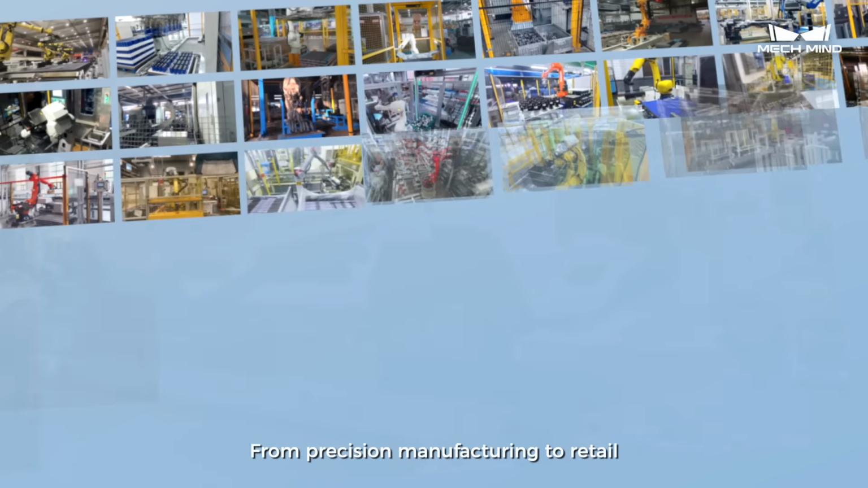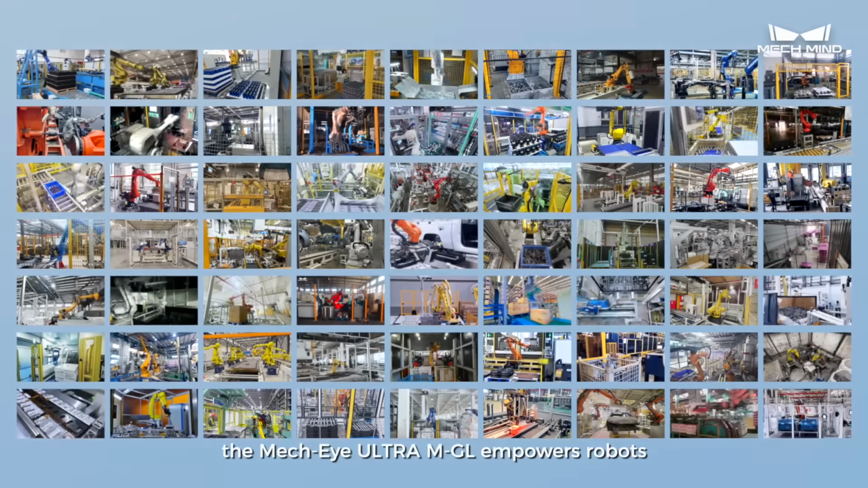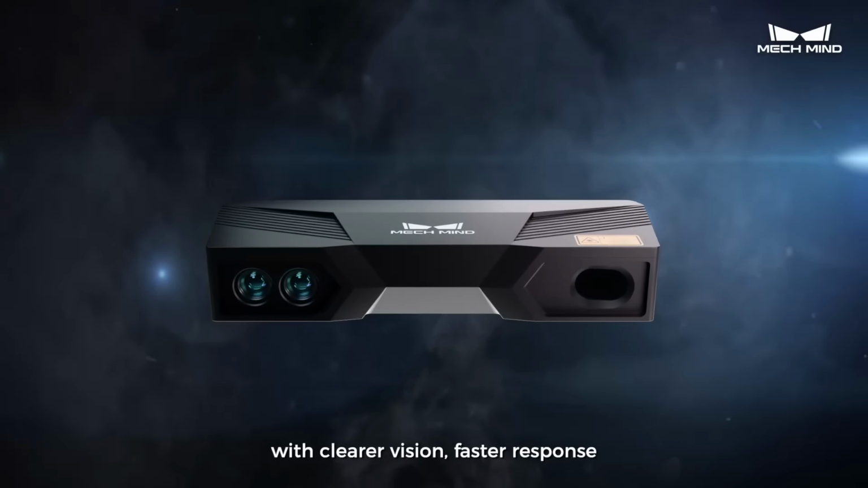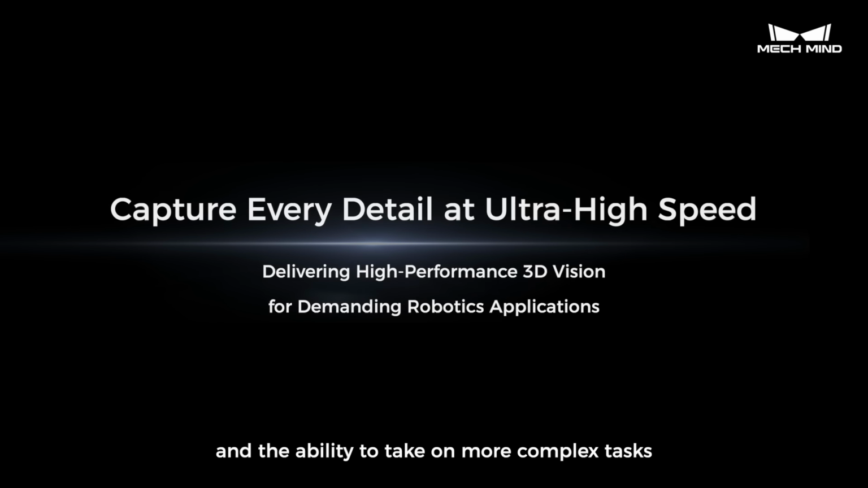From precision manufacturing to retail, medical, and logistics automation, the Mech-Eye ULTRA M-GL empowers robots with clearer vision, faster response, and the ability to take on more complex tasks.